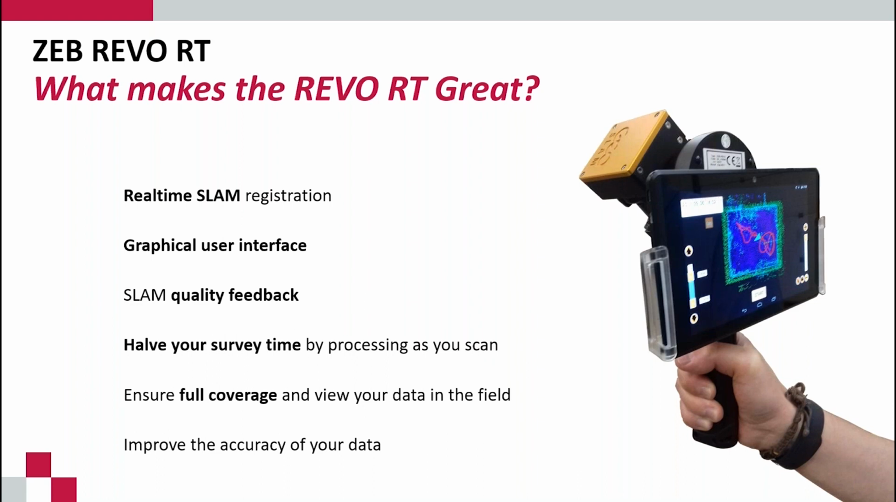The first scanner that we will be looking at is the ZEB-REVO RT. It enables us to record 43,000 points per second. And then all that data is being fed back to us live in real time, actually on the tablet as well. This also eliminates post-processing, as the GeoSLAM scanner will register the point cloud during the actual scan as well.